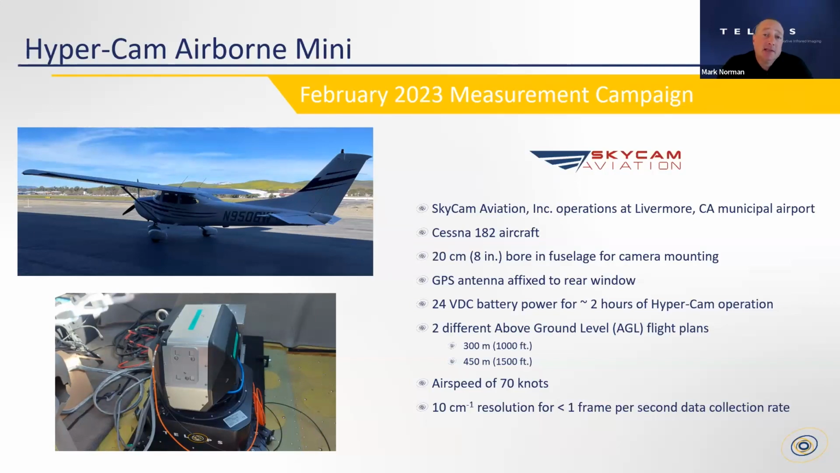In this case, Skycam provided the battery power for the operation, and it allowed for about 2 hours of continuous operation of the Hypercam Airborne Mini. In the flight planning, they wanted to do a couple different above ground level, or AGL, measurements, as is shown here. And they flew the aircraft at a speed of 70 knots.